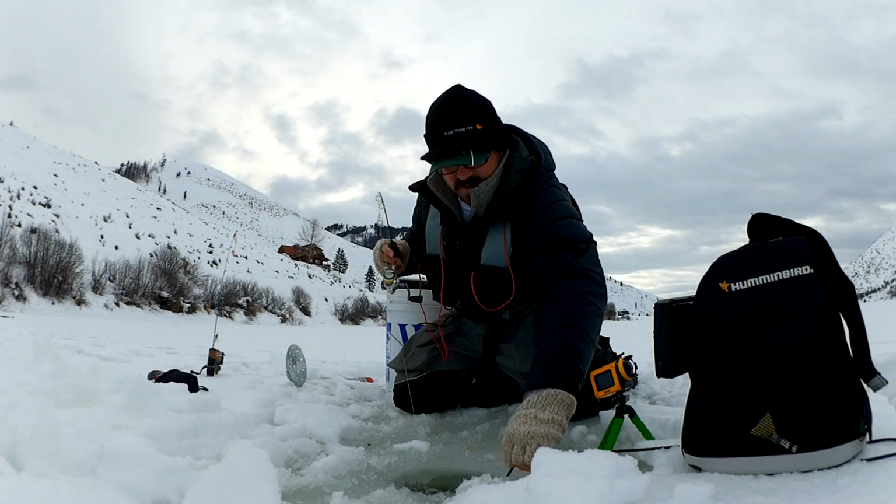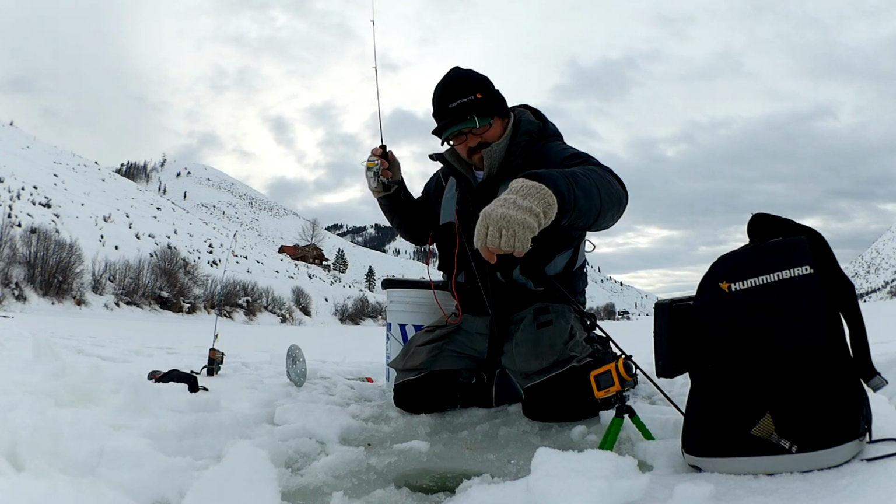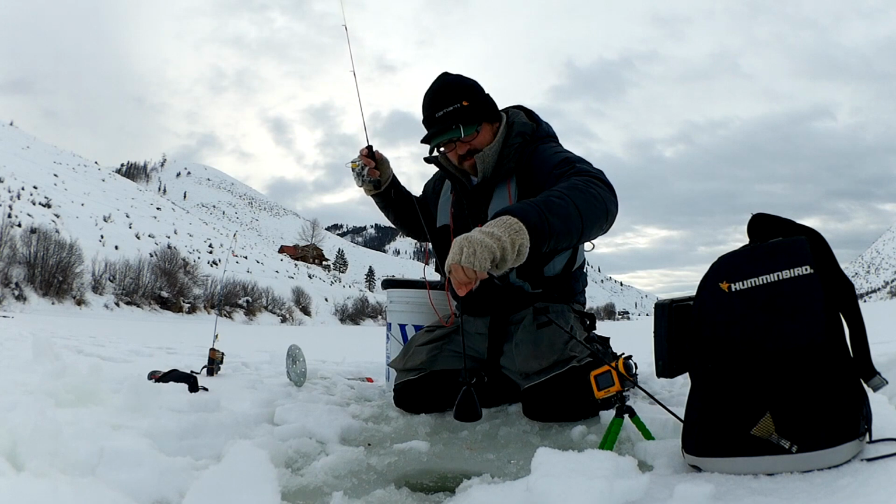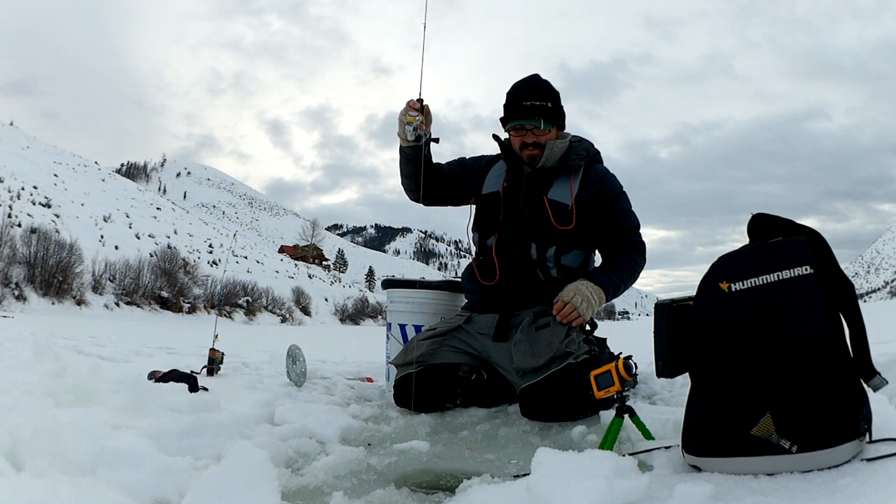Hung up in the transducer. Get that out of there. There we go. Wrapped around it. That's the only problem with these transducers. Oh, I lost it because of that. Dang it. Alright, let's get back down there.